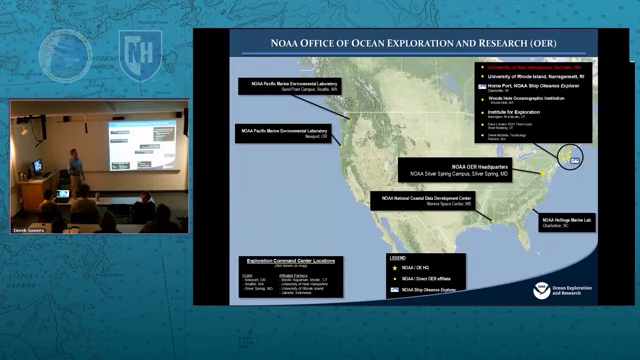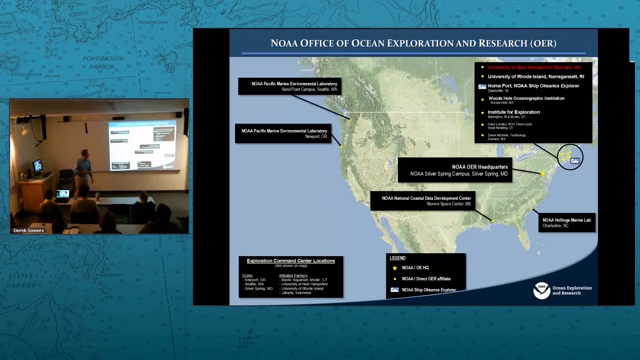I just want to point out that our office actually has personnel and staff spread throughout the country, and this is a team that really works well together, and the mapping folks are based here so that we can take advantage of the expertise in this very unique center of ocean mapping expertise and get that out into the field. So we collaborate quite closely with faculty members here.